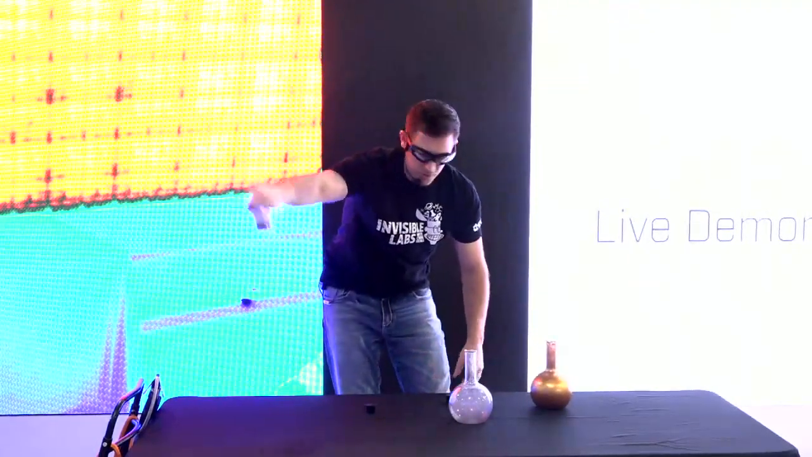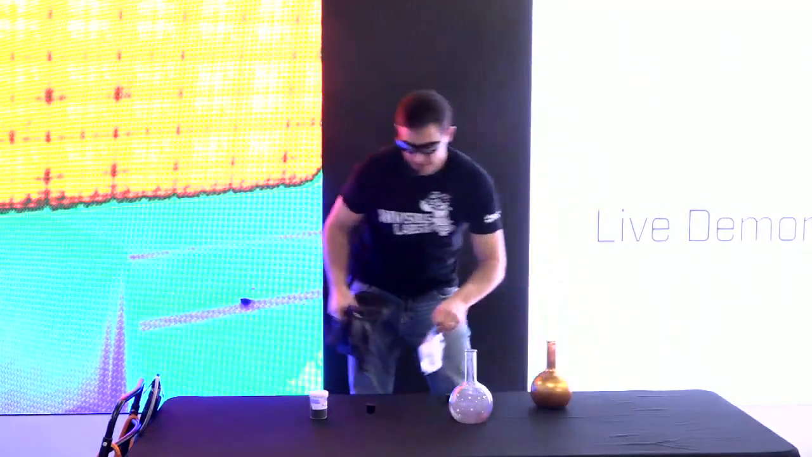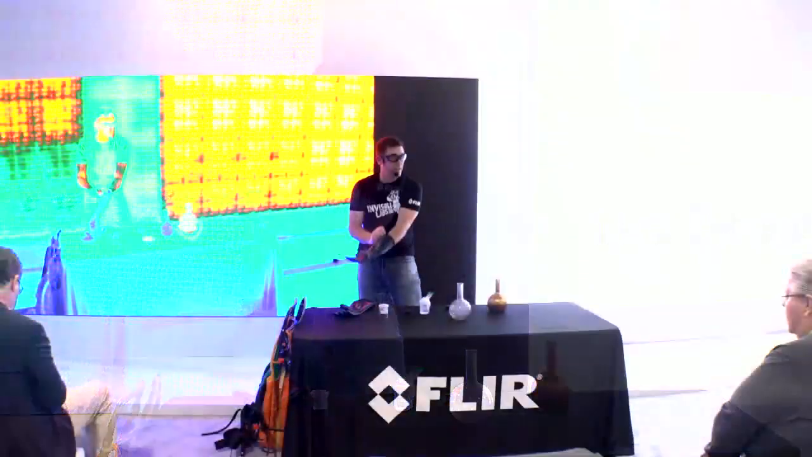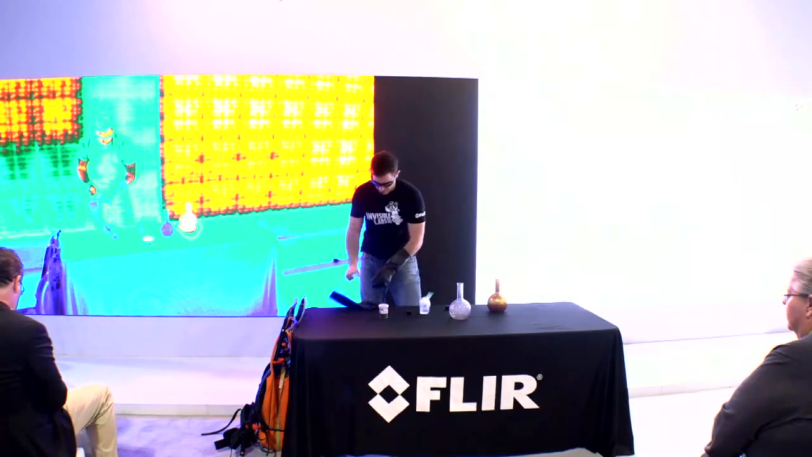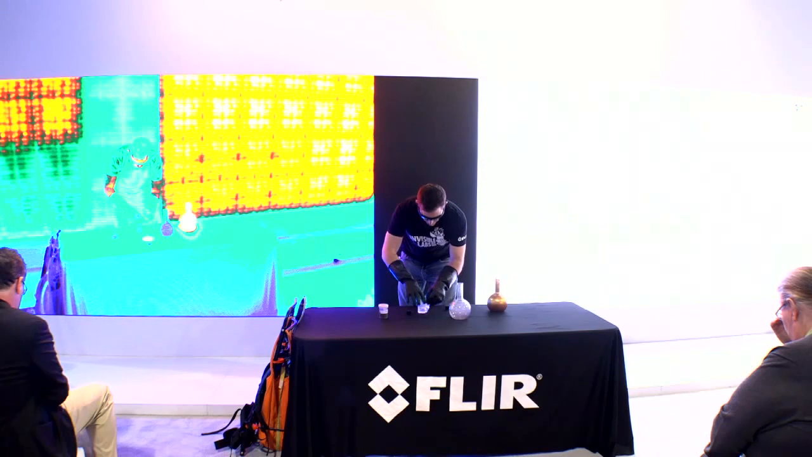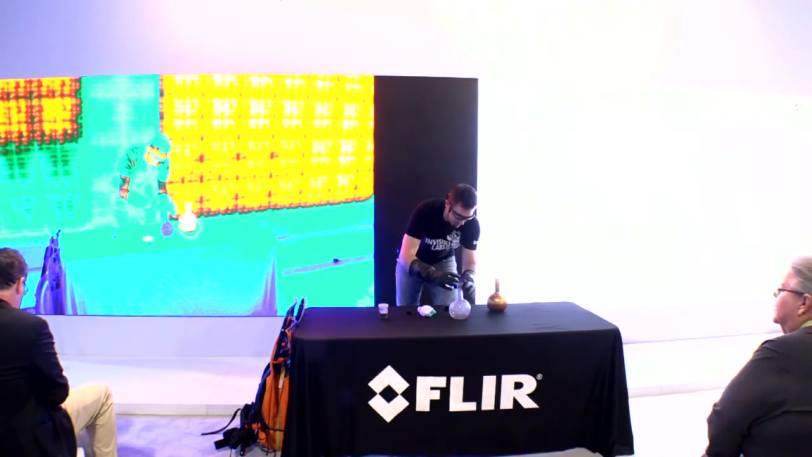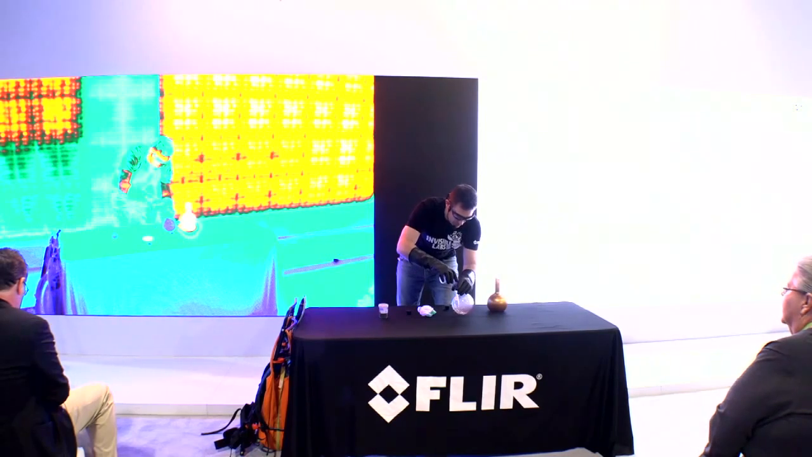So what I'm going to use for a catalyst is called manganese dioxide. All right, and then I'm going to be OSHA approved safe here for just a moment and put my rubber gloves on while I handle the H2O2. And prior to me coming up here, I had added some of the 30% hydrogen peroxide to the bottle.